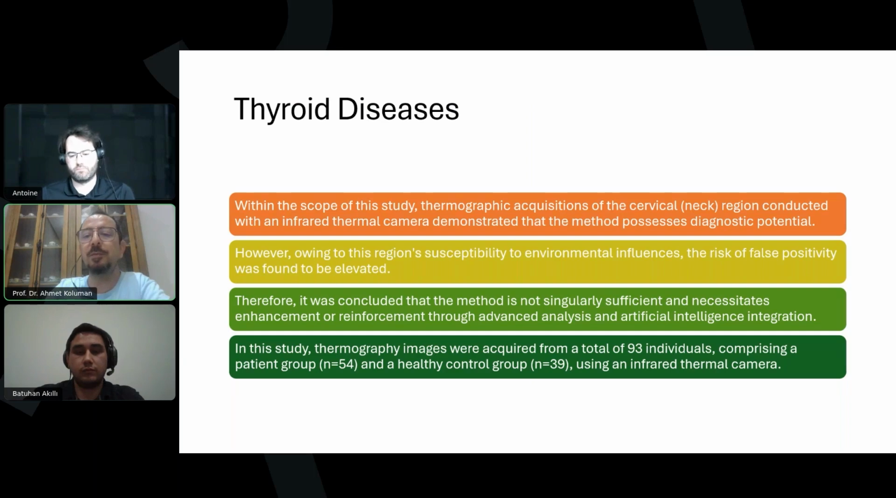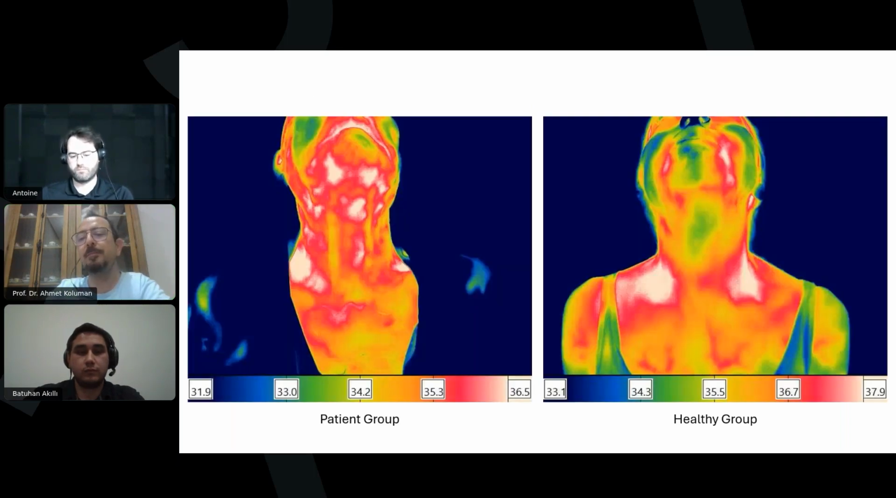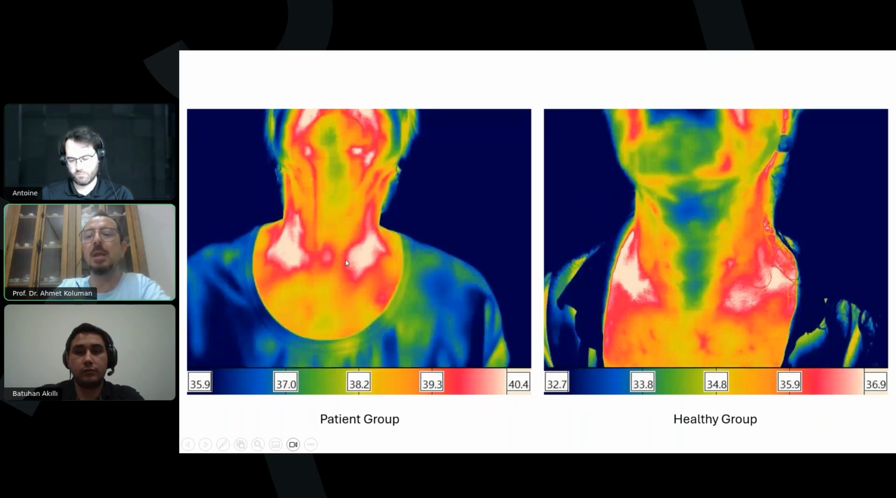We found that in the healthy group, the heat distribution was not so significant, but in the patient group, there was a significant heat distribution in the thyroid area. It is also the same here. This is our healthy group, and this is the patient group. This patient has pain in the mandibular area.